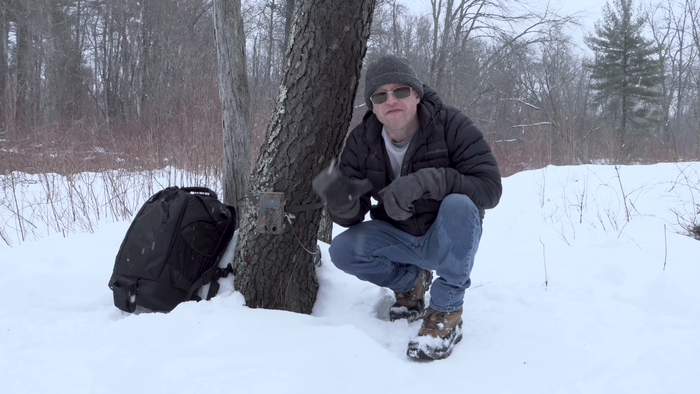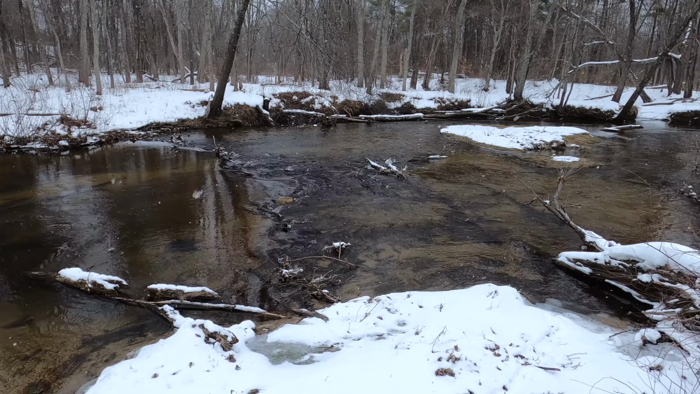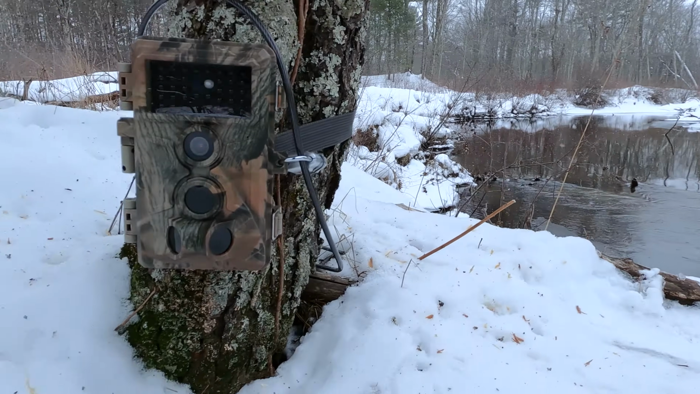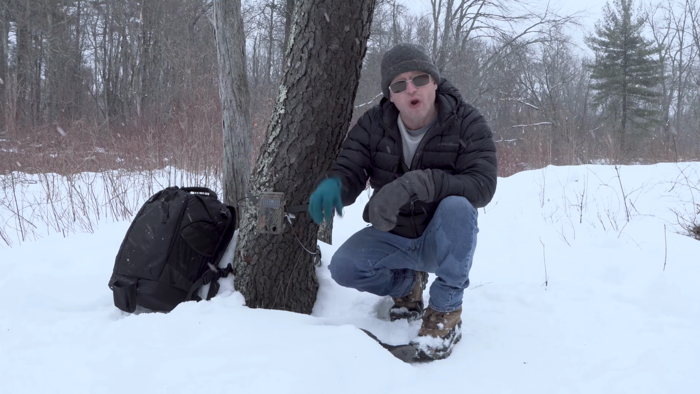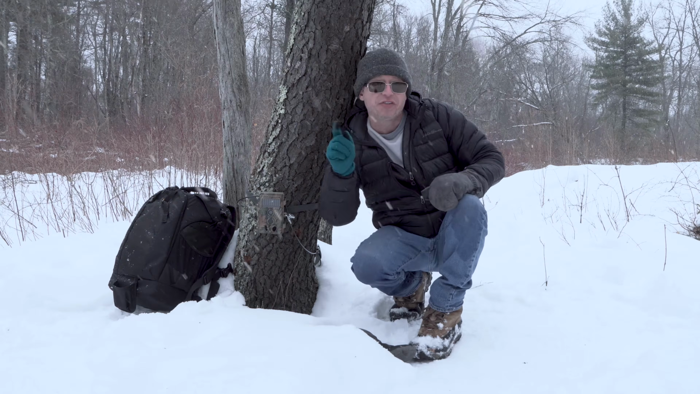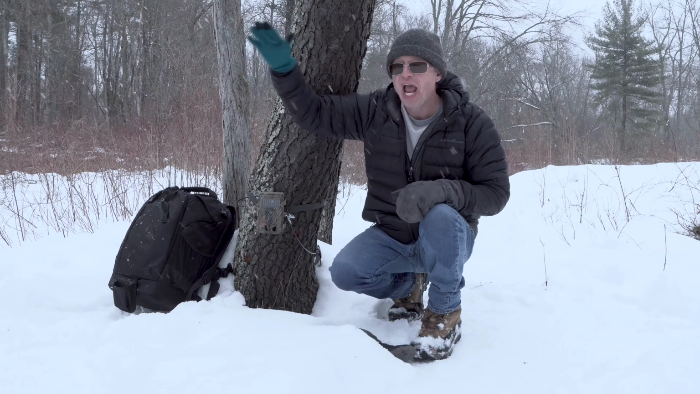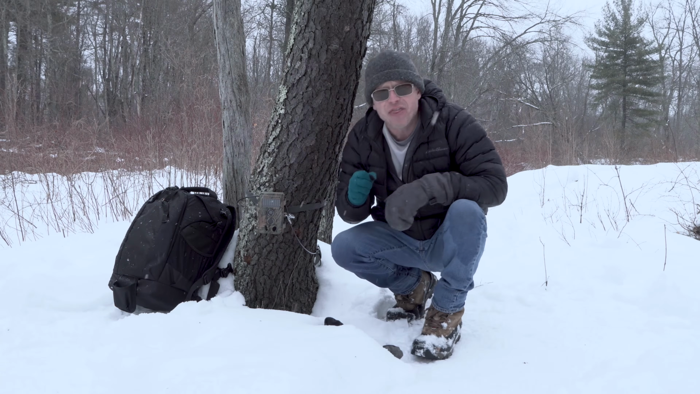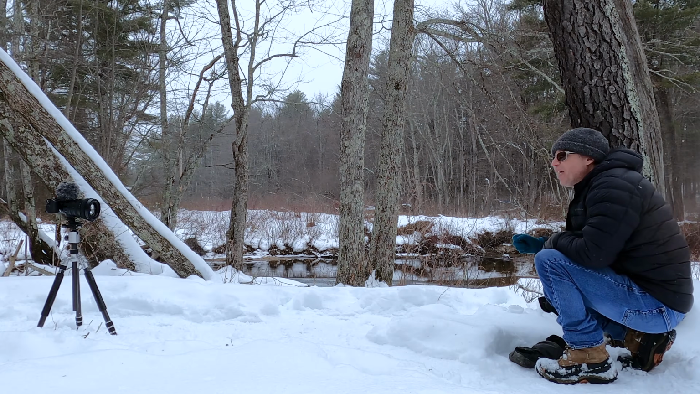Okay, so I set up a total of five trail cameras along this section of river. I have one a few hundred feet downstream from my position, another a few hundred feet upstream, and I have three right here in this immediate vicinity. Including this one, I have one set up just beyond the camera here, and a third one set halfway down the riverbank down there.